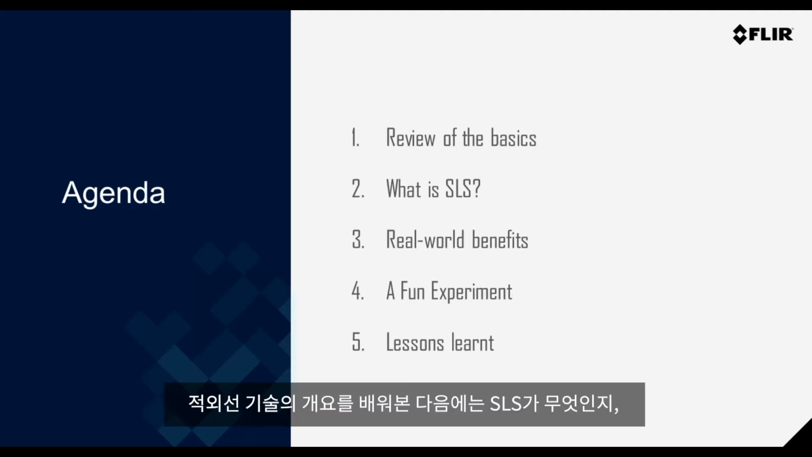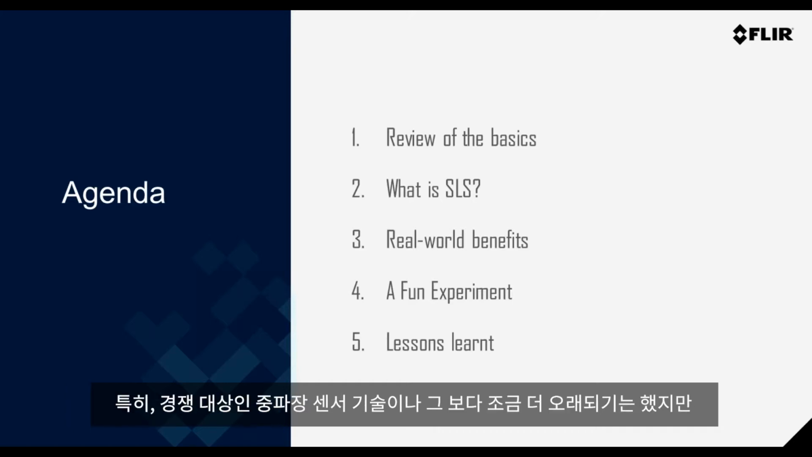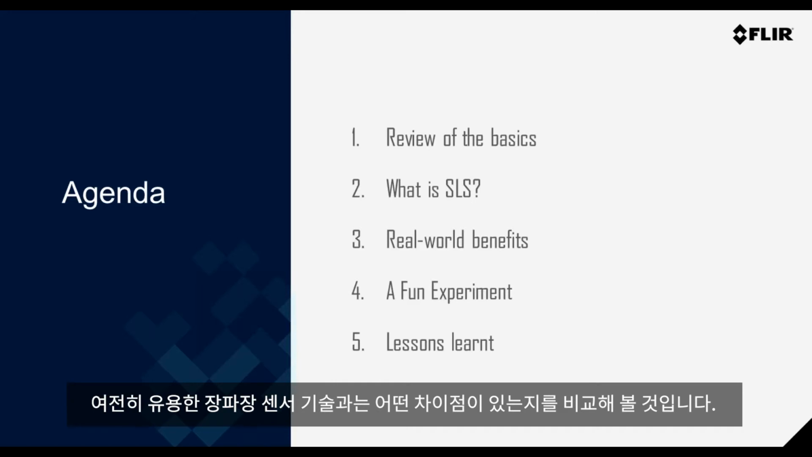Then we're going to talk about what is SLS, and I'll try and define a little bit better what SLS is and how it compares to other technologies in the same field, other mid-wave sensor technologies, and also more older long-wave type sensors that are competing in this market.